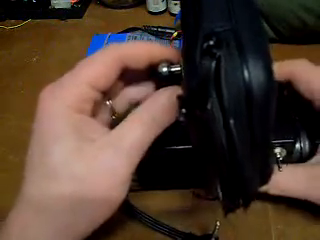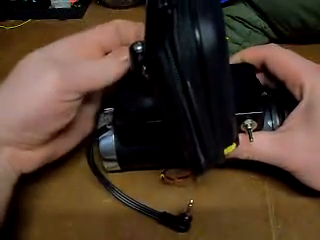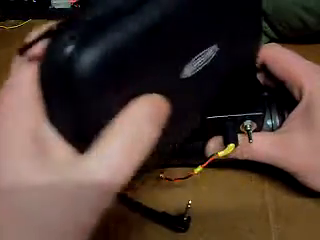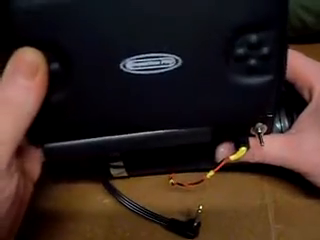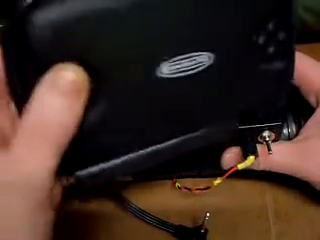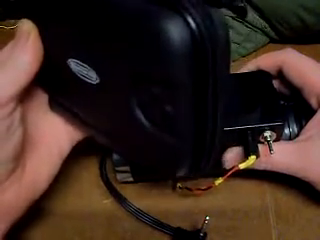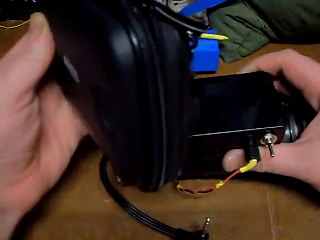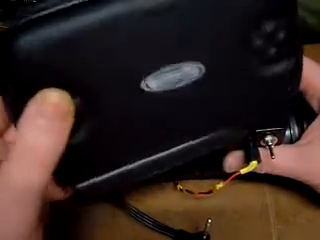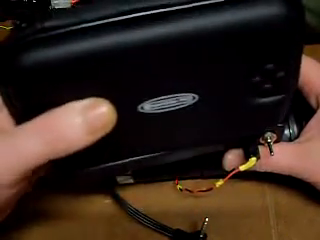So if you're shooting out of a car window and you've got your rifle on the side like this, you can actually undo this, turn it to where you want it. You can even put it right the way up flat, but you've got basically not quite 360 degrees, because obviously on the back of here you've got your scope and your adjusting turrets, but you've got a very good range of movement to be able to place your camera where you want it.